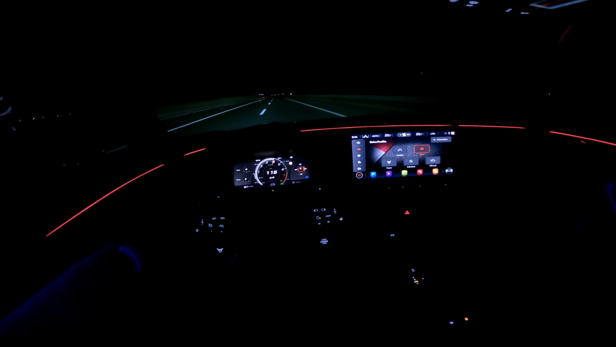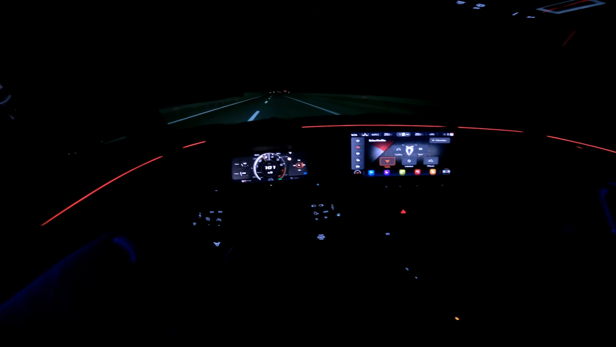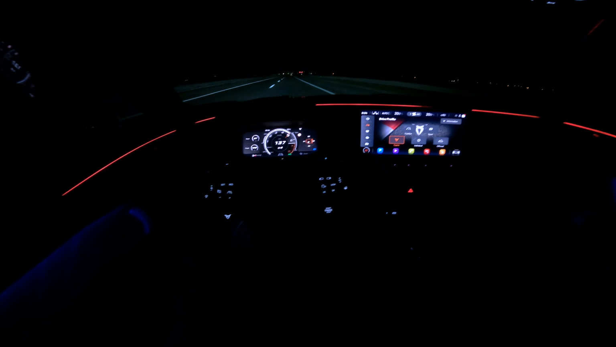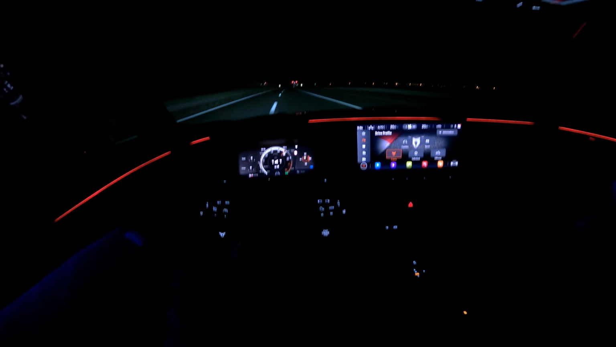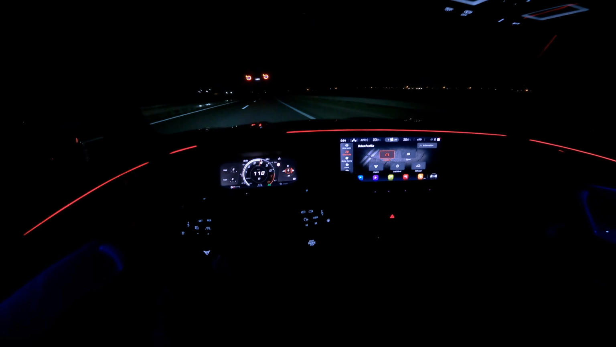At 150 there's just a lot of wind noise, so there's really no sense driving at that speed. And now to show you the Cupra mode, I'm gonna floor it. There's just a high kick, and you're easily over the speed limit. So, back in comfort.